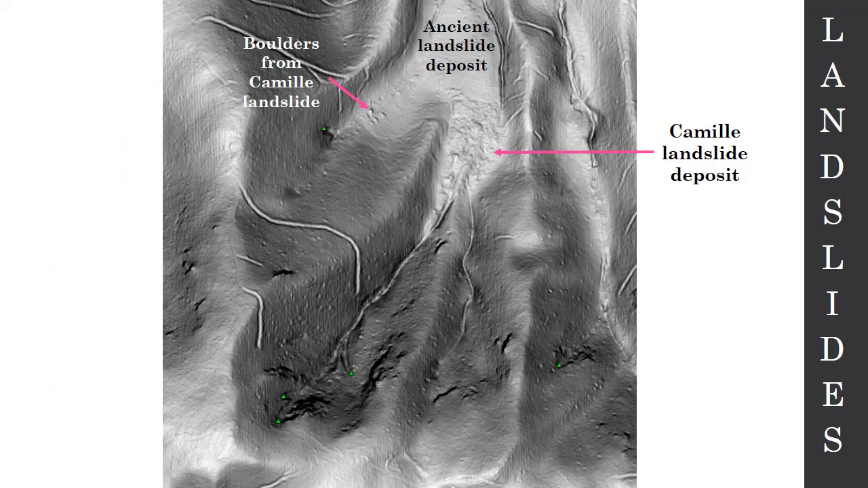We also see some kind of unusual features if we really dig into the LIDAR. Again, the green dots at the top are headscarps. This is the track coming down. And right here, you really can see the toe of all of that debris flow material that has gathered into the valley here. You can also see individual boulders.